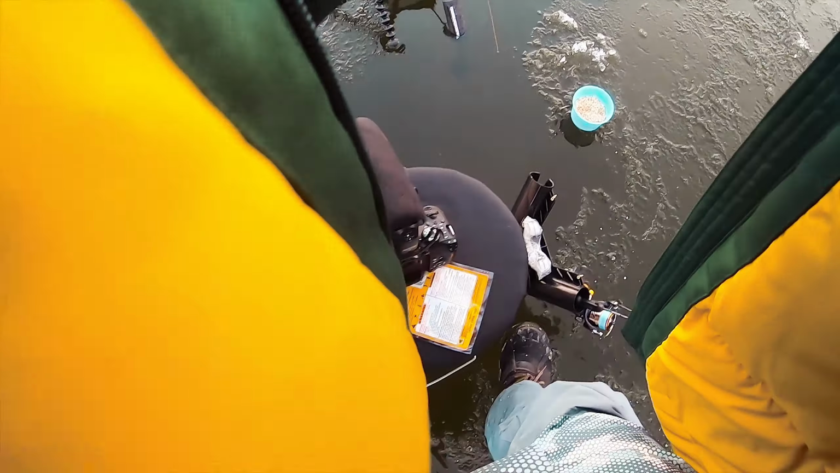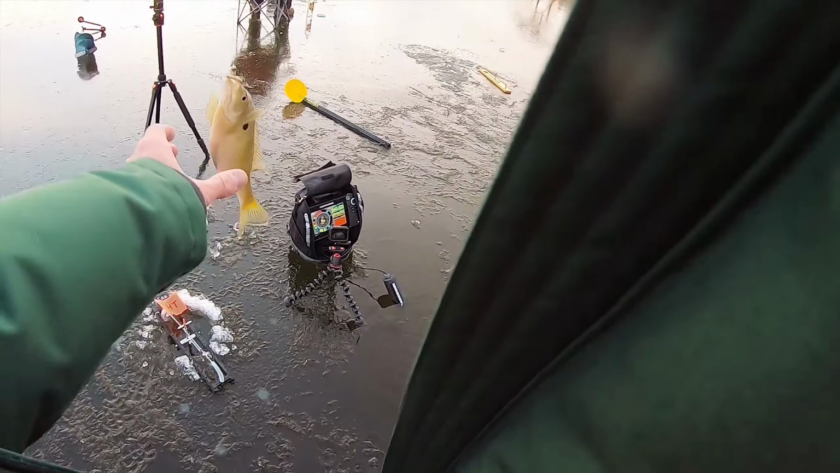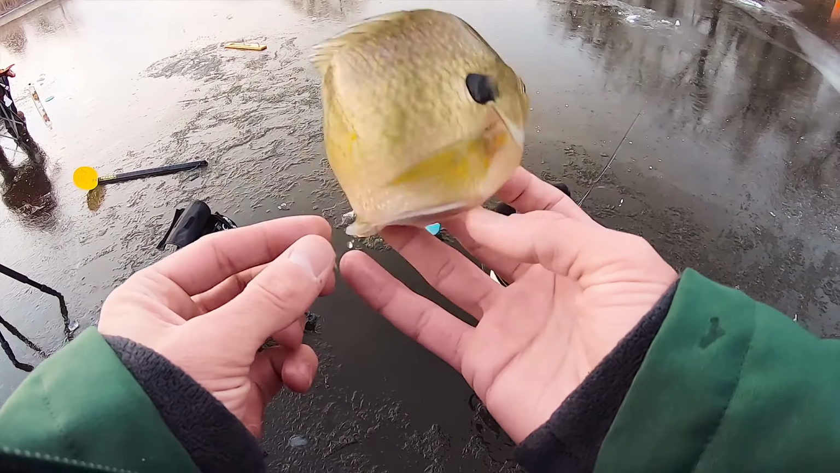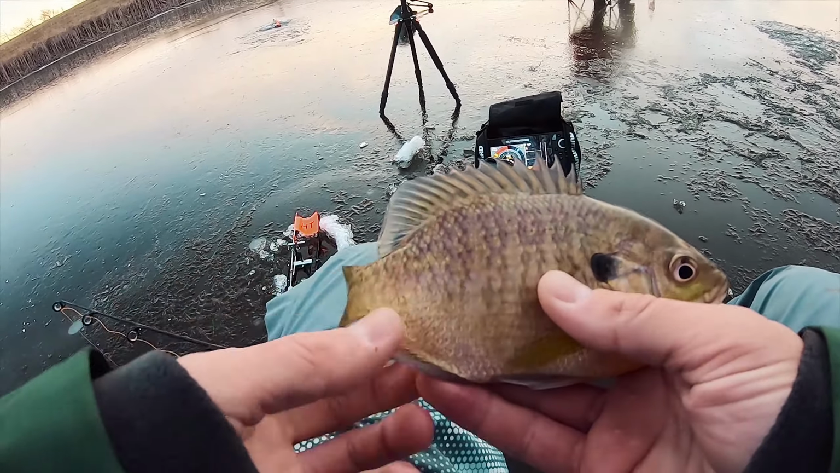Got him. I think this one's a gill. Oh, it's a nice gill. Another gill for the day, guys. Not a bad one. Got that cool purple. Guys, this is kind of what I was talking about, like that purple. It's kind of hard to see on camera, but